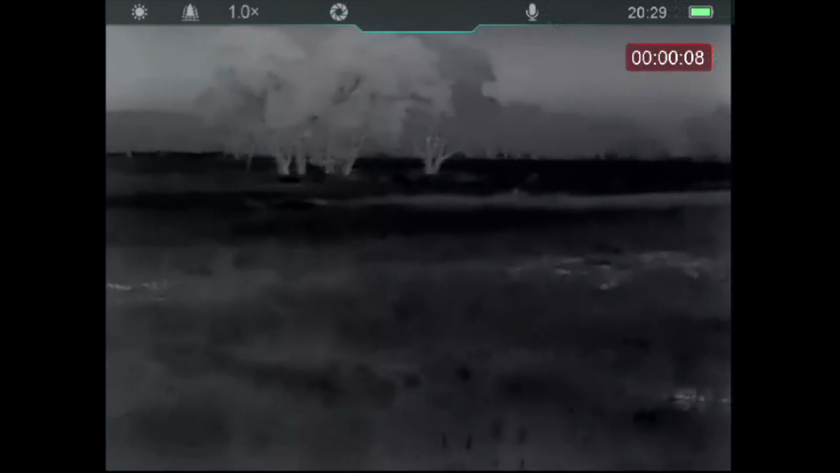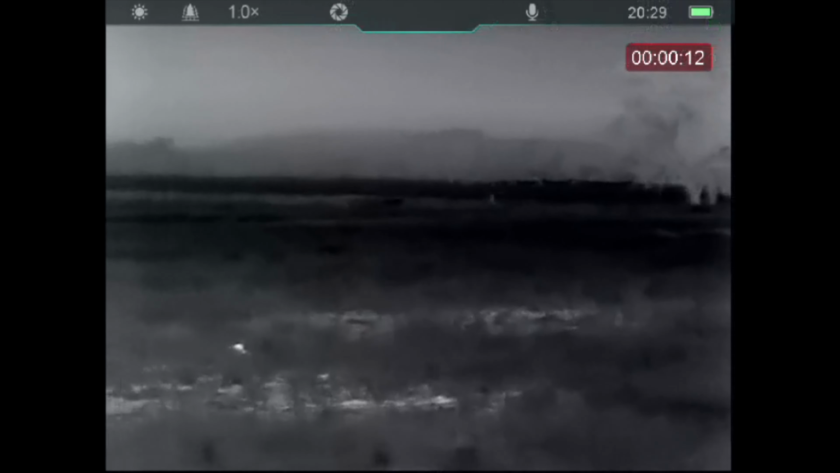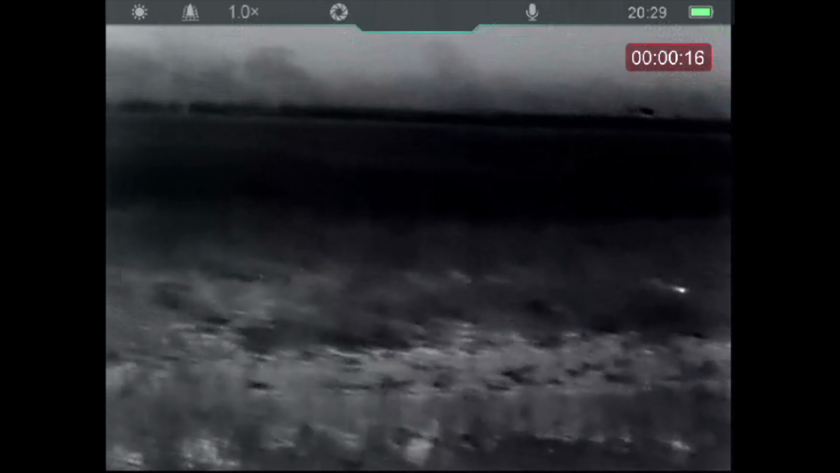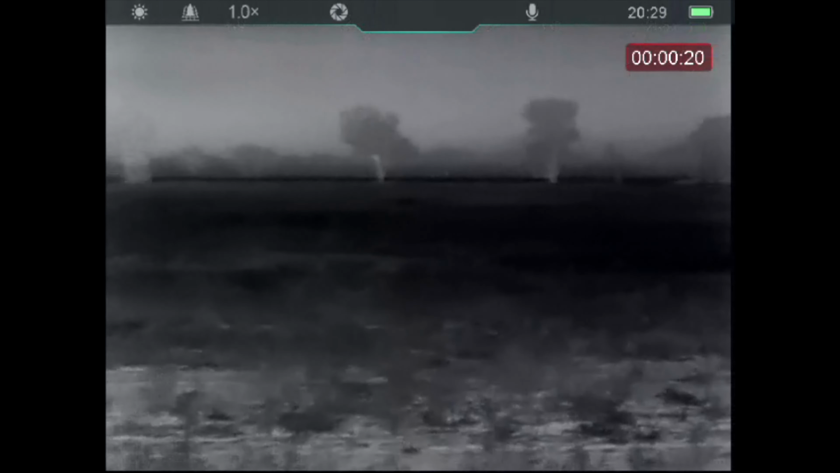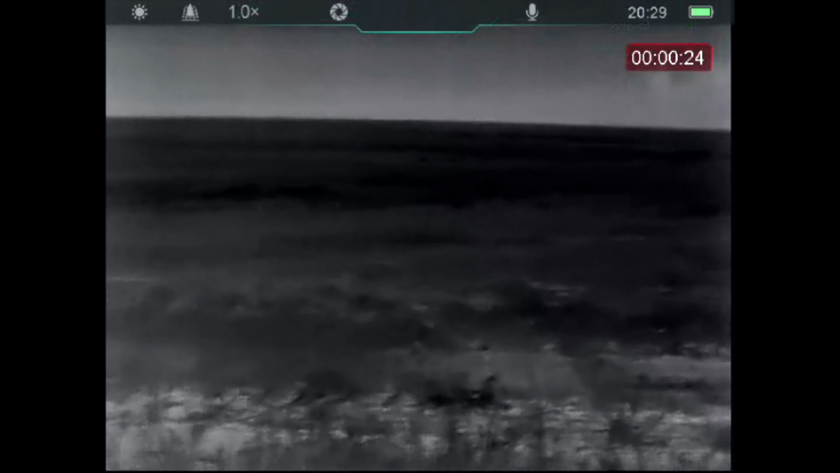There are some kangaroos in it further out. I can sort of see every now and then they lift their heads out of the crop. There's a kangaroo there, centre of screen. You can see it's several hundred metres here. For instance, there's a rabbit there. Those trees are a long way away. But if we come around here, I know some of these distances because I was just using another unit that's got a rangefinder in it.